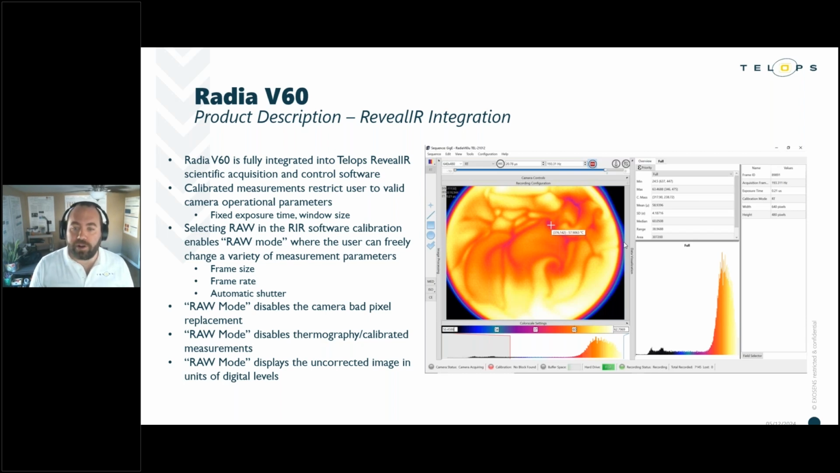So, when we're operating in raw mode, the camera will disable thermography measurements, will disable the bad pixel replacement, and return only the uncalibrated, uncorrected digital levels. This mode was implemented to give maximum flexibility to a user who may want to modify some of these parameters for their specific experiment, but might not need that calibrated information enabled by our radiometric calibration. So this is an advanced user mode to provide a little bit more flexibility.